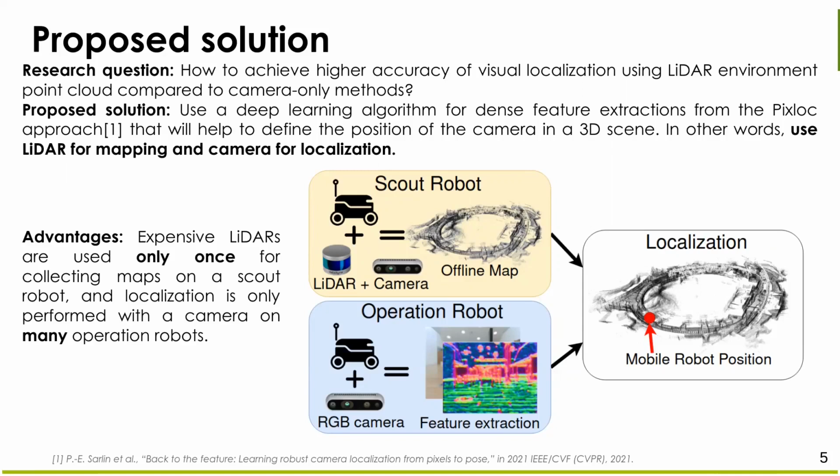The advantage of the proposed approach is the ability to collect a LiDAR map with the help of a scout robot only once. Further, this map will be used by operating robots equipped with only cheap cameras. This solution can significantly save the cost of technology and aid in implementing autonomous systems into our everyday life.